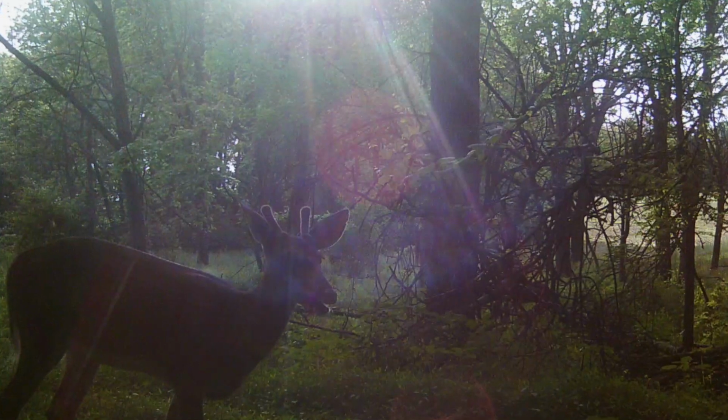This picture right here is a really cool picture of a buck. He's definitely growing his horn. Oh my goodness, I said it again. He's definitely growing his antlers. They're getting taller. He'll probably be a tall buck.